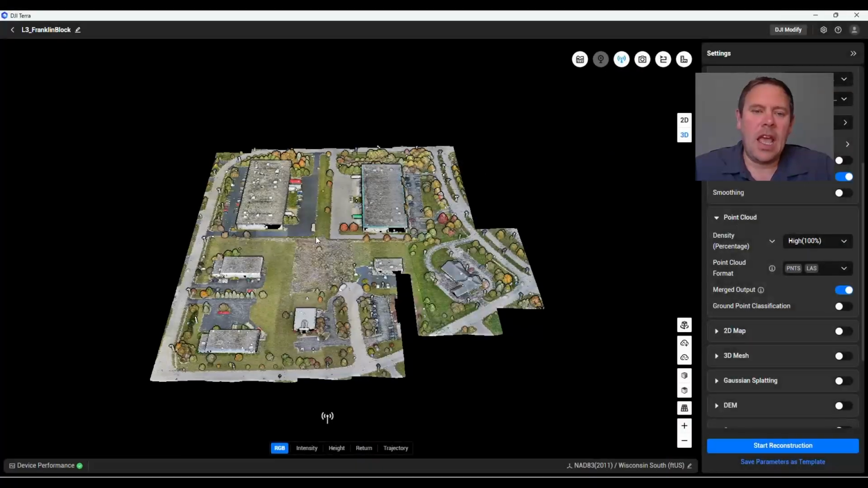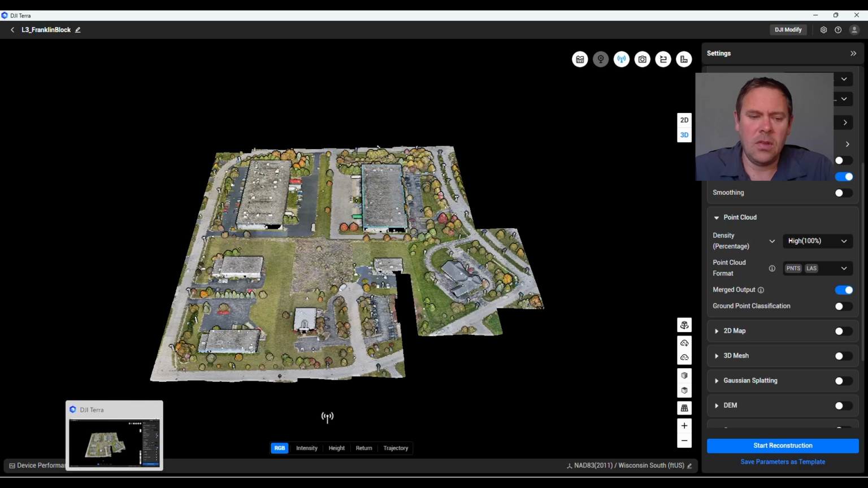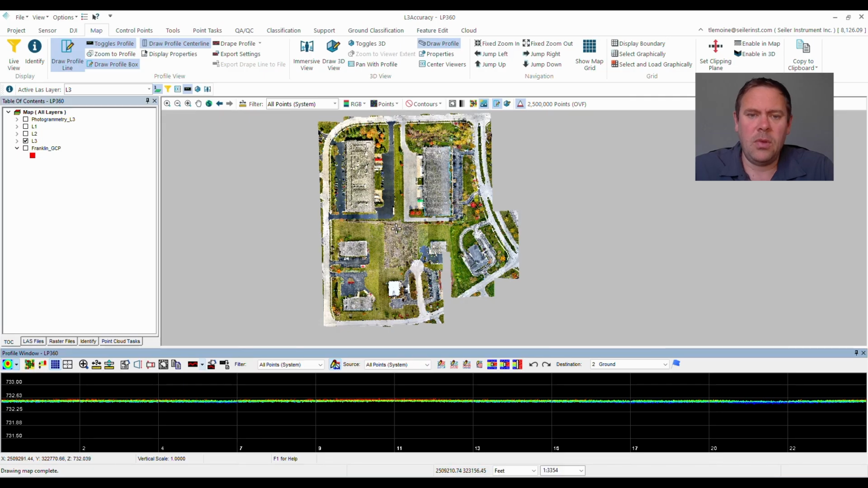So we've got the data captured now. Let's go ahead and take a look at it in DJI Terra first before we take it into LP360 and see what results we got. So in Terra, I really didn't do a whole lot with the data. I brought it in, I selected point cloud optimize accuracy, a point cloud export, and I had it send out 100% of the points. Didn't turn on smoothing or any of the other data outputs. I really just want to get this right from Terra into LP360 for analysis. Let's go ahead and switch over to LP360 now.